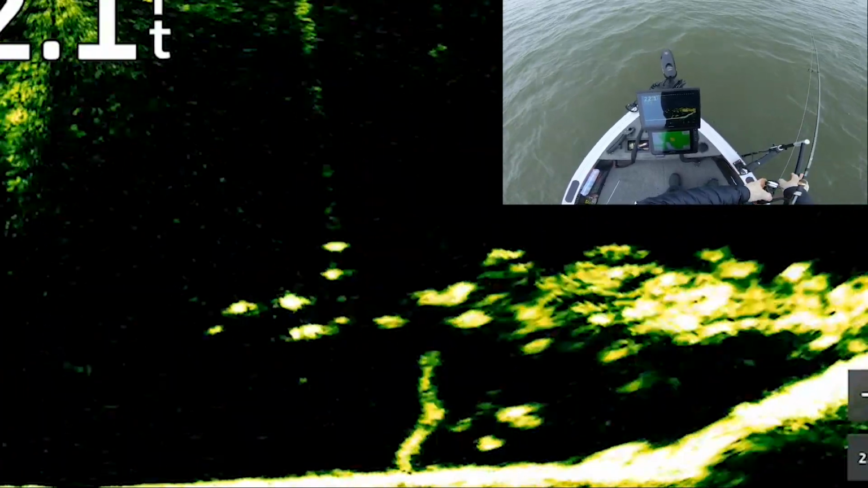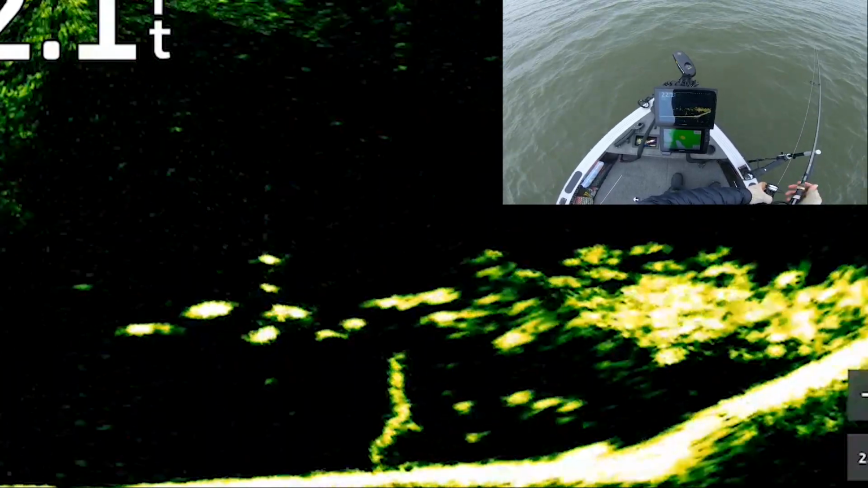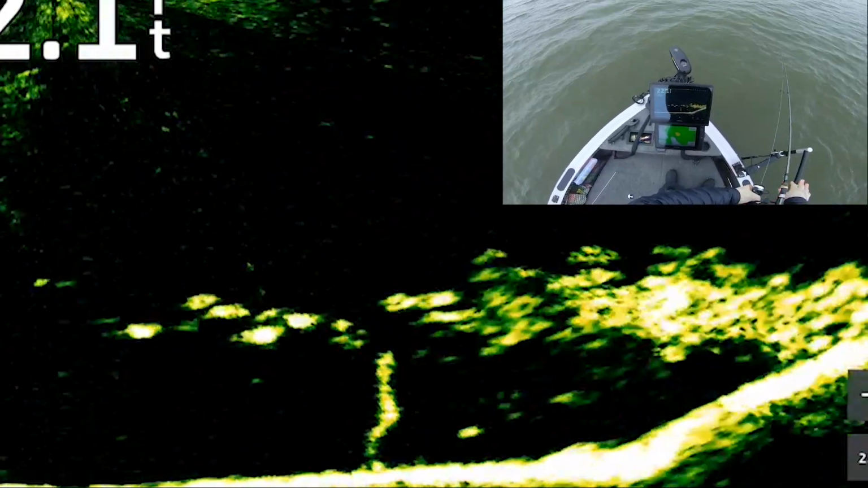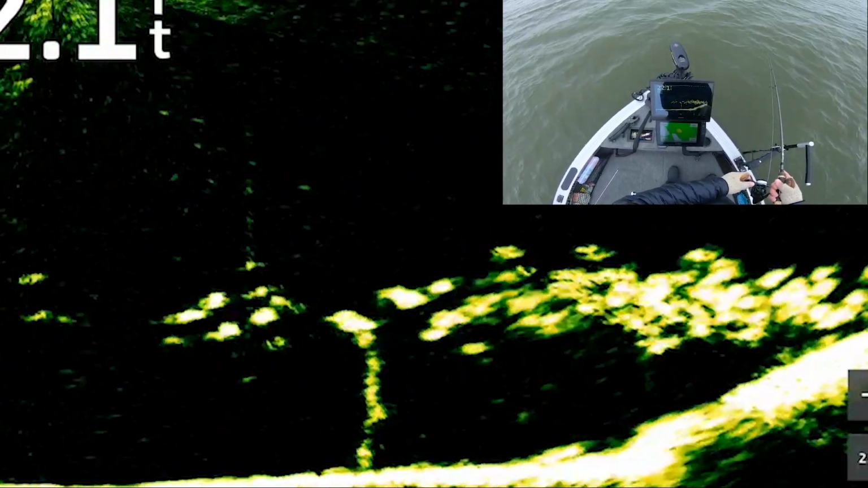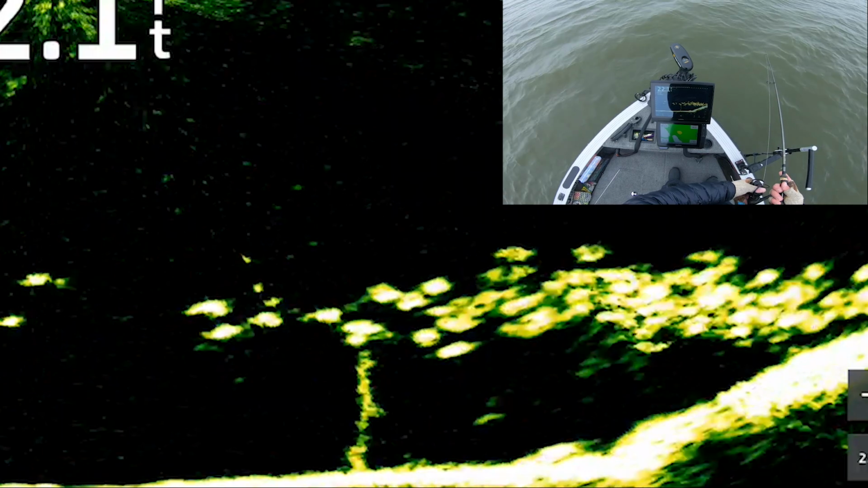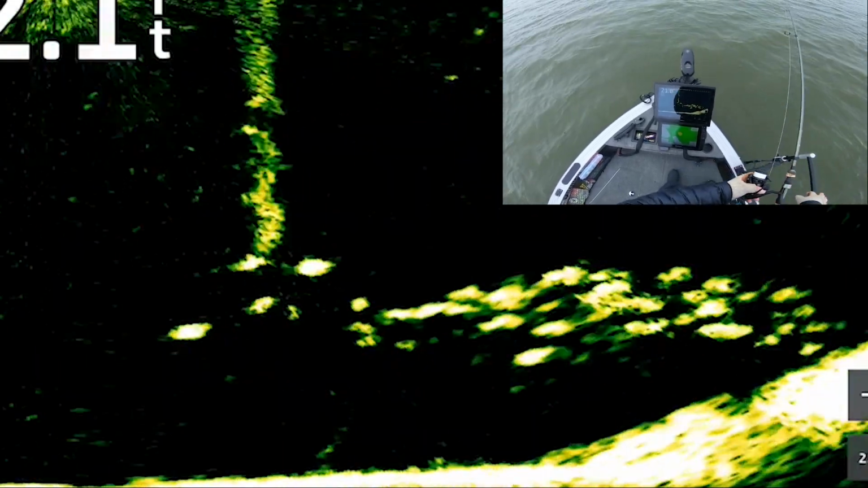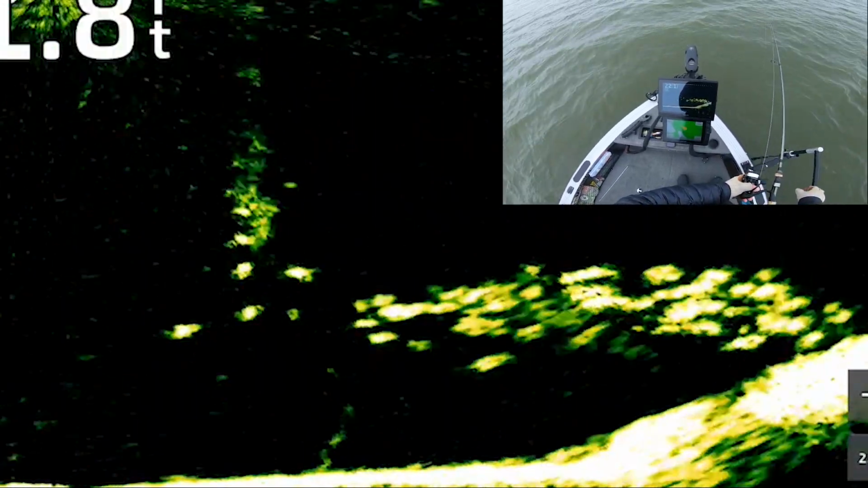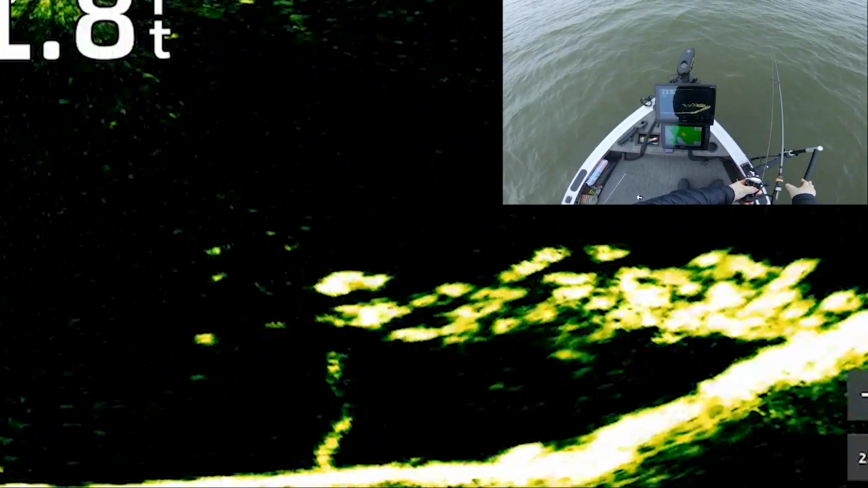Sometimes obviously we pull those baits away from the fish to get them to chase it. Other times they just race up and bite it without you having to do anything. So let's see if one of these guys will do it here. We took one of their buddies out of the school almost immediately. Here comes one. Oh, missed him. That was a quick swipe. Probably not going to do it again.